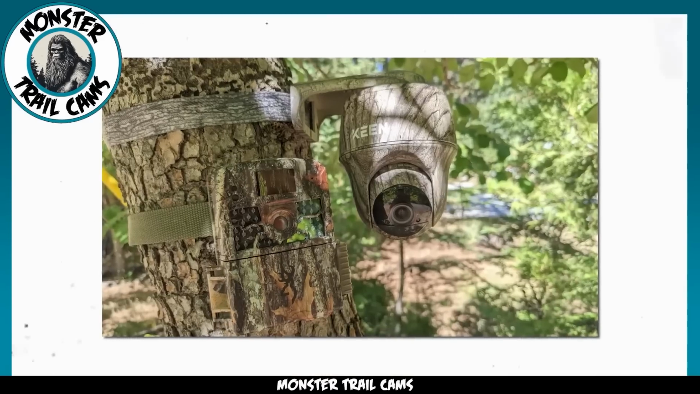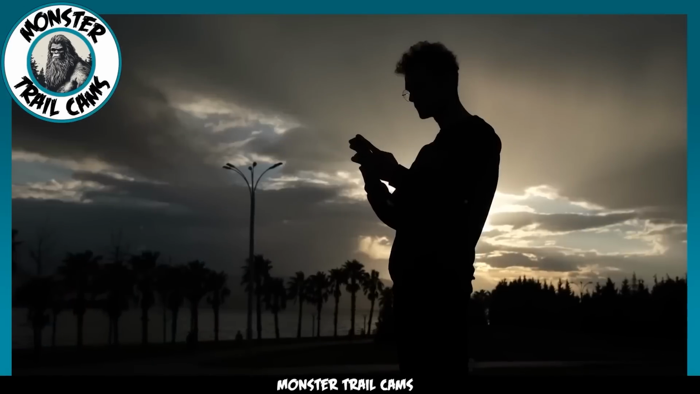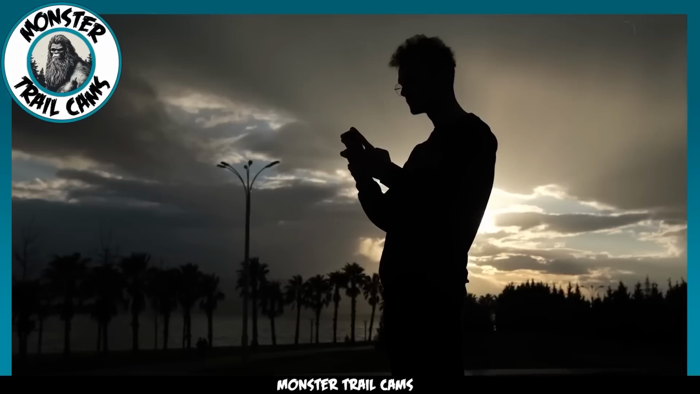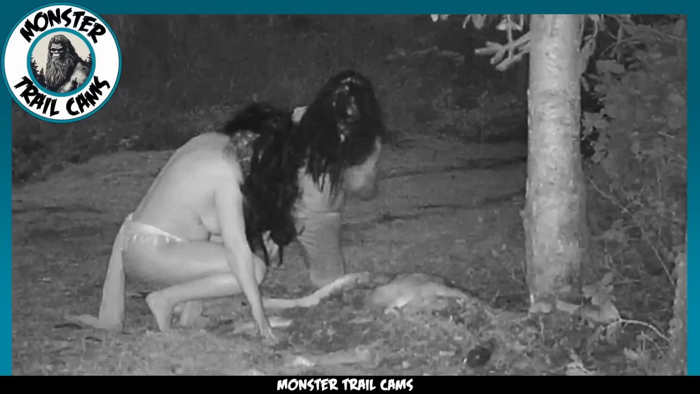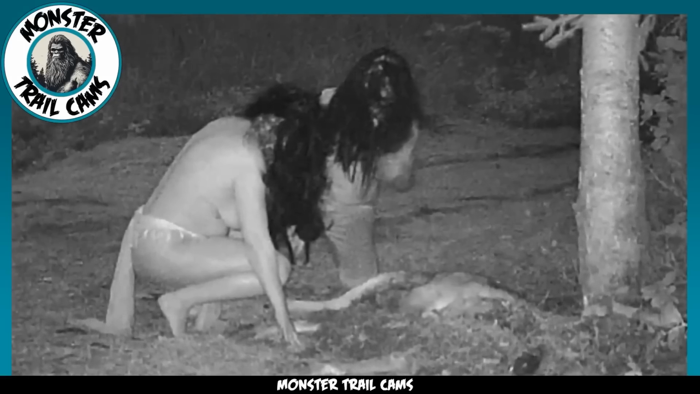When this hunter eagerly went to check the trail cam footage, expecting to see photos of the critters that had devoured the deer, he was faced with something he could never have anticipated. The sight he witnessed amidst the foliage of the woods, captured in the image he sent to us, chilled him to his very core. A bone-chilling image, I kid you not. In this photograph, we see not one, but two women, and let me just say, it's definitely not your ordinary encounter.